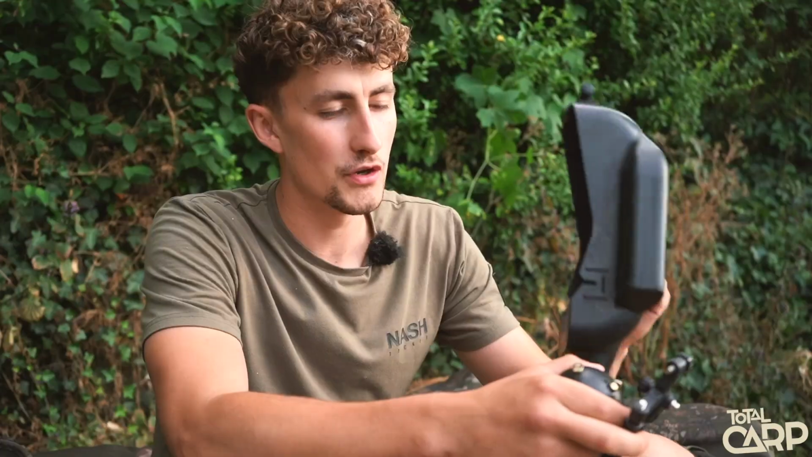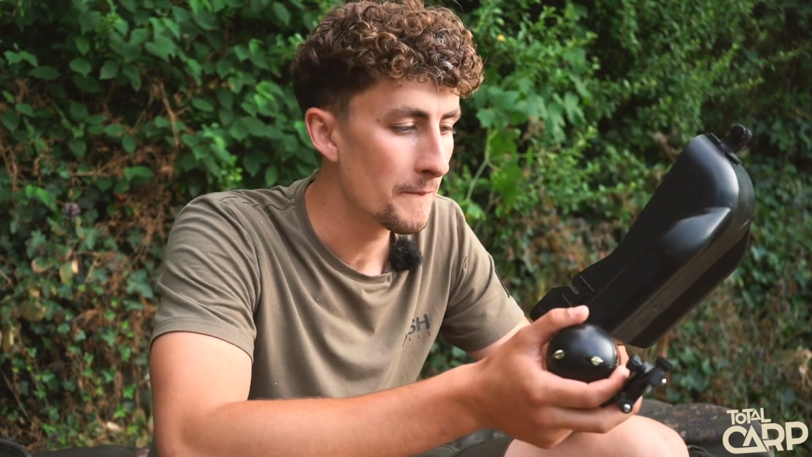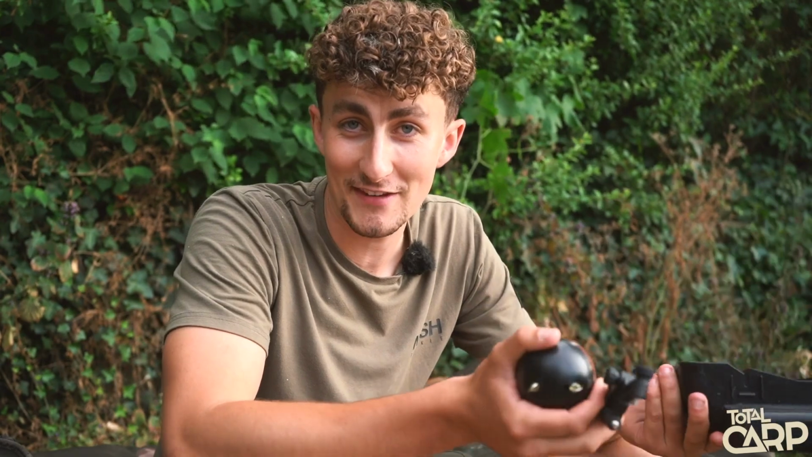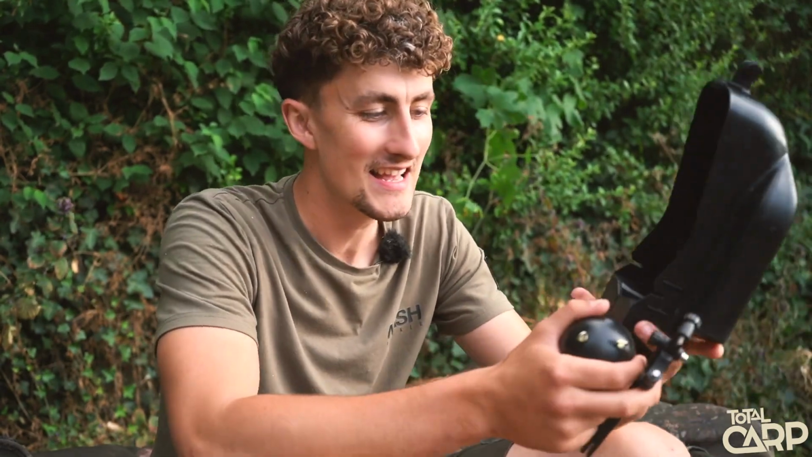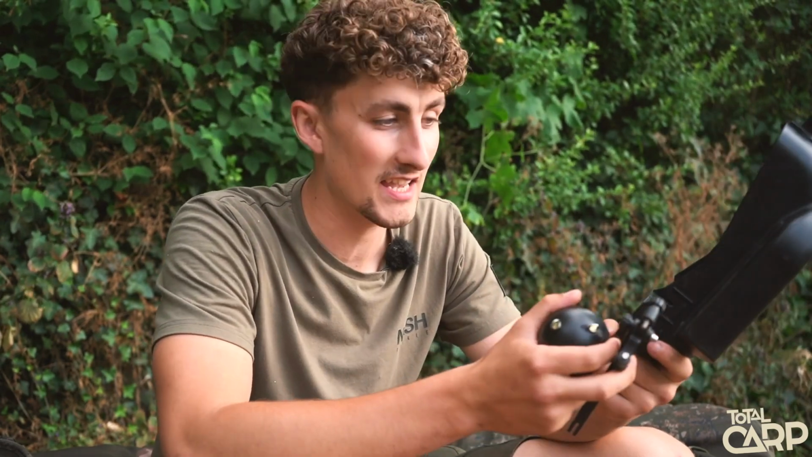Right, let's get on to the fifth and final tip, and that is for me probably my favourite use case with the Deeper, and that is the new Bushwhacker top section. Now, the Bushwhacker baiting pole is something that I'm pretty sure you're aware of. If not, you must have been living under a rock. No, I'm joking. It's a really, really incredible piece of kit.